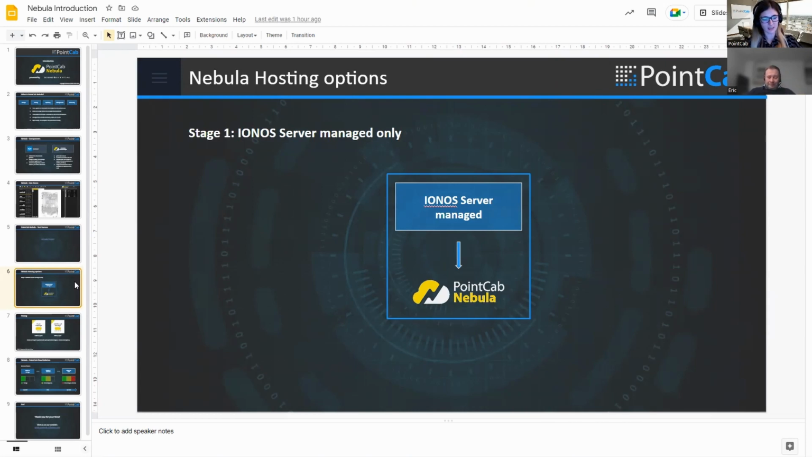At the moment, it's only Ionos space, so it's a managed server from Ionos or Viacom, which is our partner. And maybe a couple of words about that. We partner with Viacom because not everybody wants or has a server in-house, and in this way we can offer a large amount of storage for an affordable price. Everything is done from the Viacom side. No installation or configuration is required.